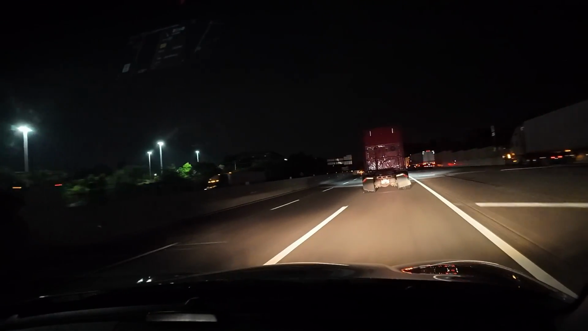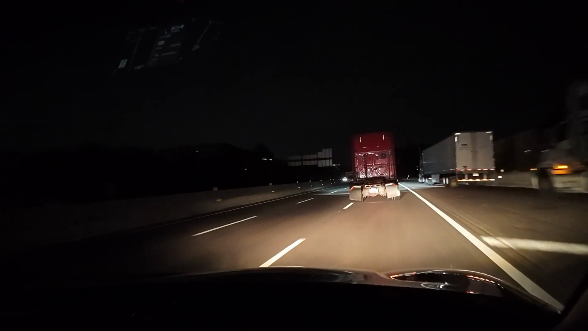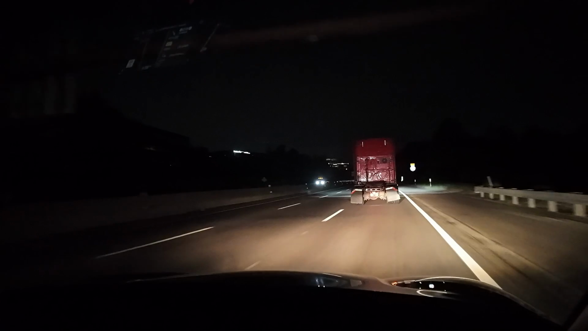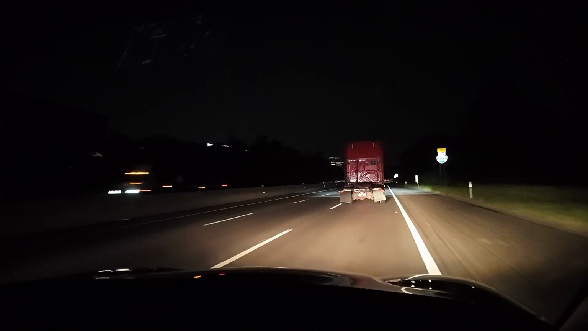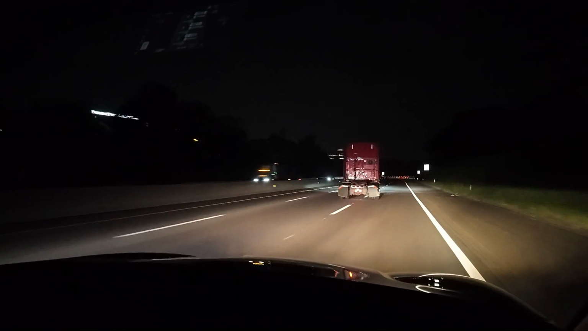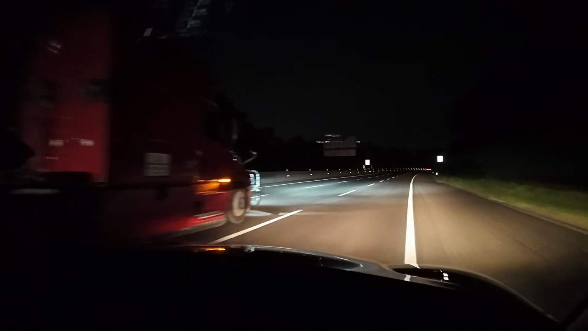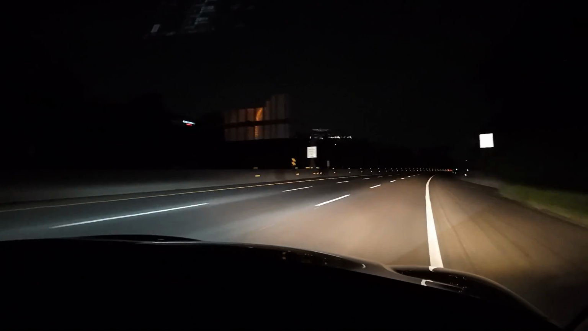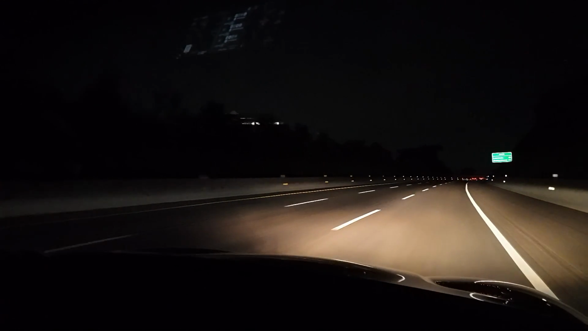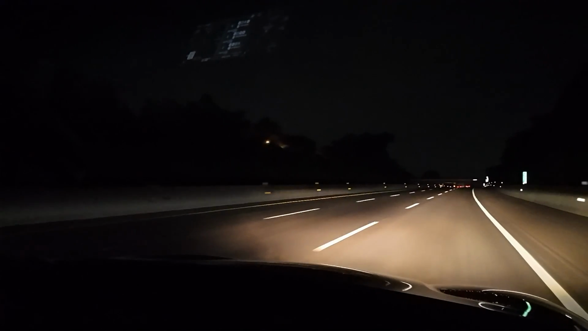Continue on current road for about 9 miles. 9 miles to go. Okay. We don't need the navigation anymore. I can turn that off. Oops, I'm sorry about that. I drove on the rumble strips a little bit. Don't worry. My concentration is still high.